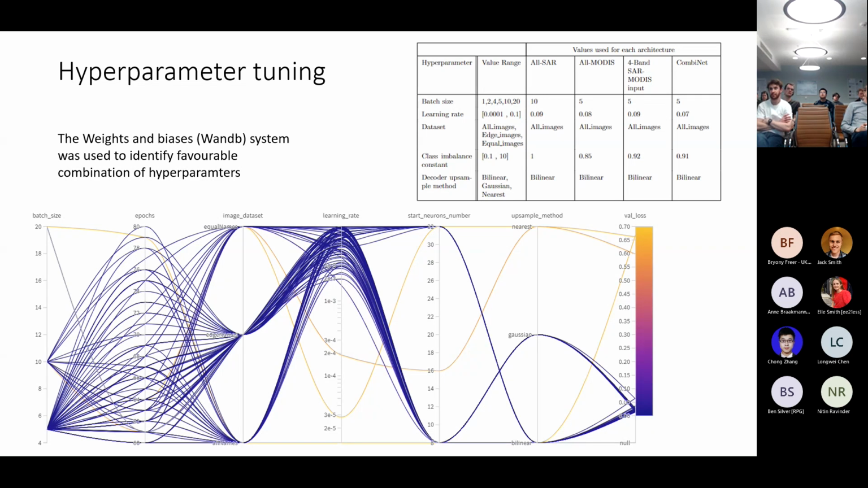So the hyperparameters that I looked at were batch size, so the number of patches that the neural network is simultaneously looking at, epochs, the number of runs backwards and forwards the network takes, image data set, which is what I explained before about all images, edge images, and equal images, the learning rate, and the other key one I wanted to just mention here is the class imbalance, which isn't in this bottom image.